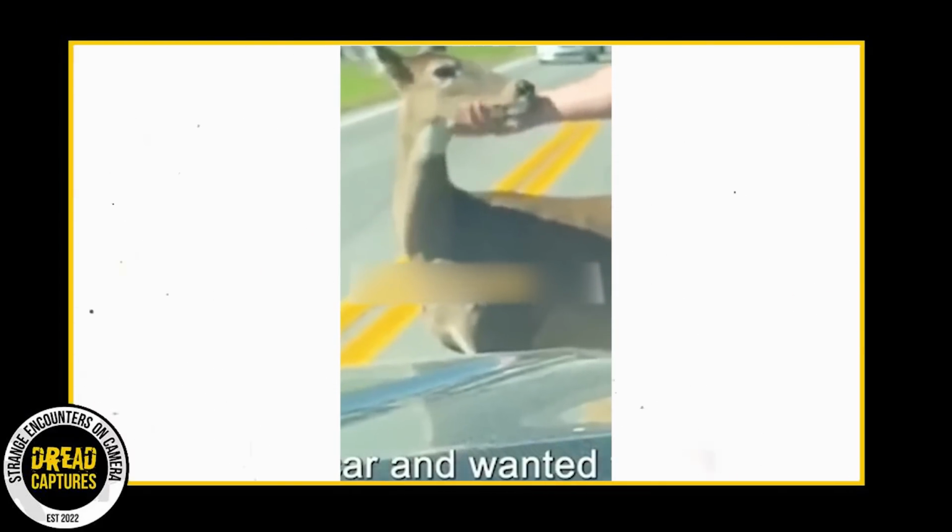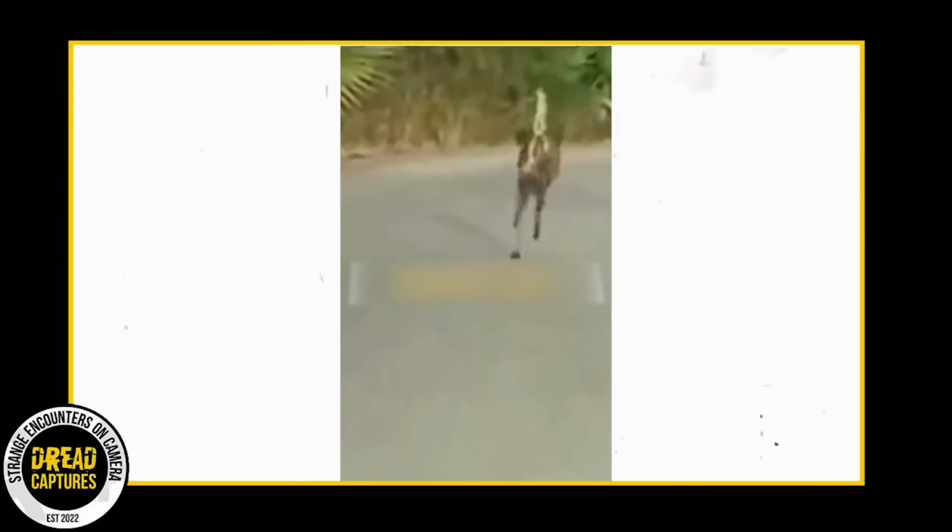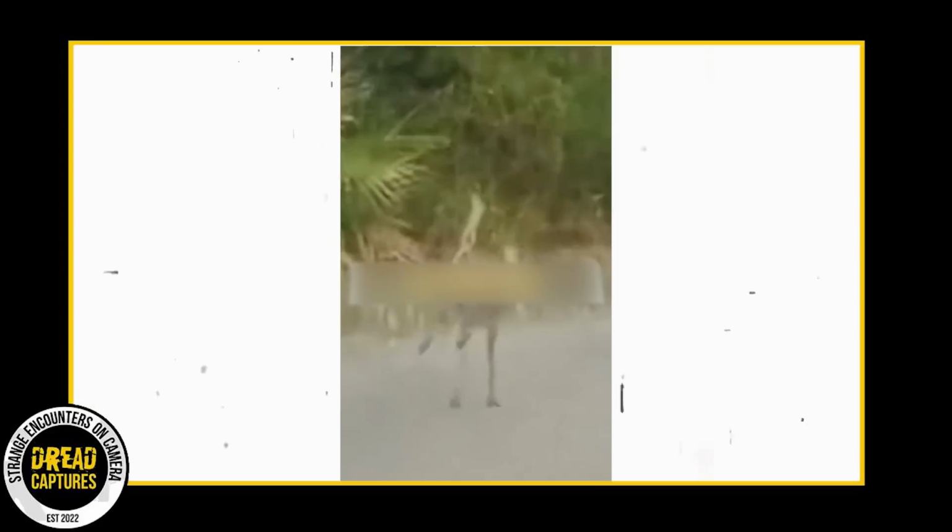I'm pretty blown away by this next clip. Apparently, a man was driving his car down a busy road when a mother deer stopped and stood directly in front of his car. She wouldn't let him pass. He eventually gets out thinking he'd scare her away, but the mama deer wasn't scared. The driver noticed that she kept glancing behind her.